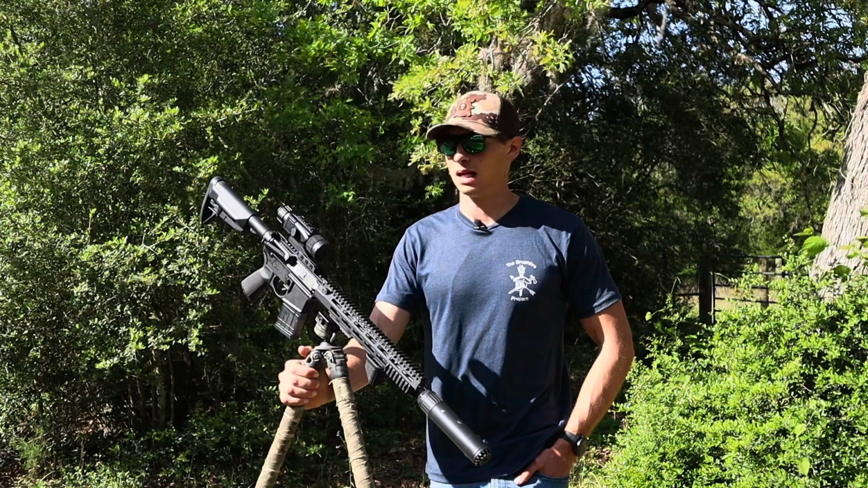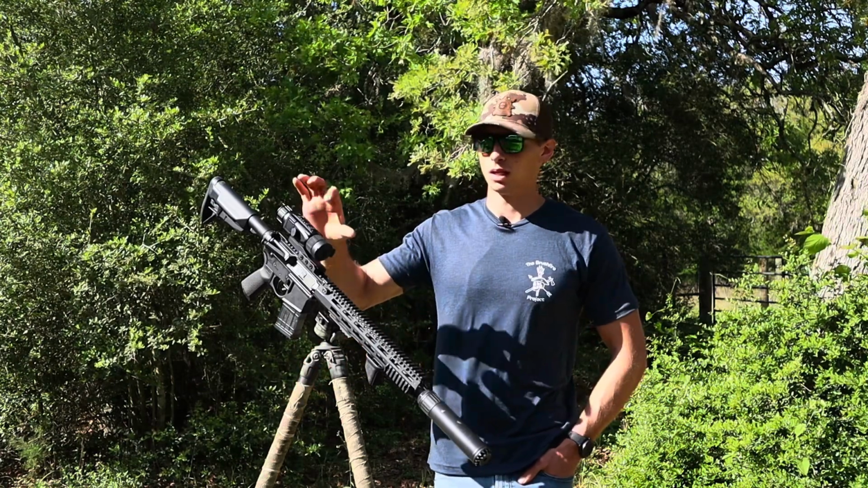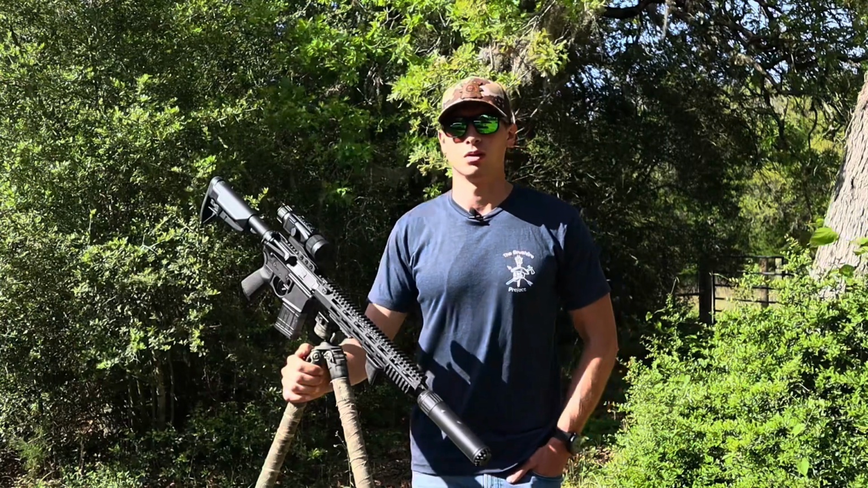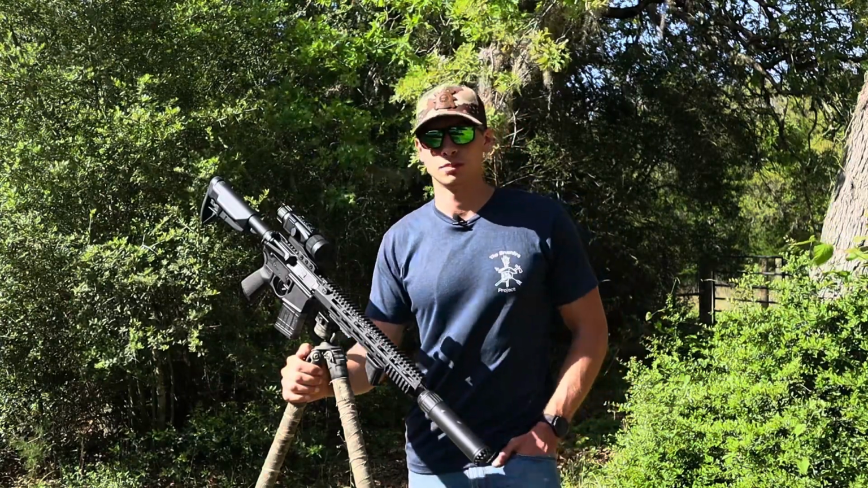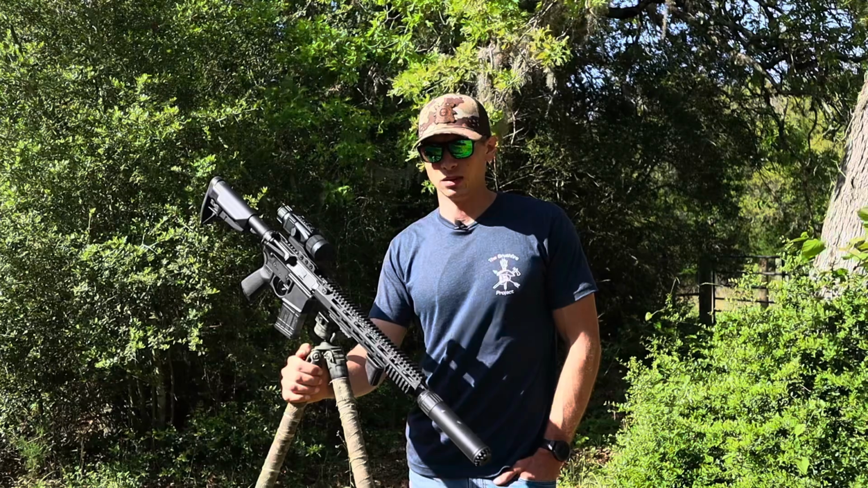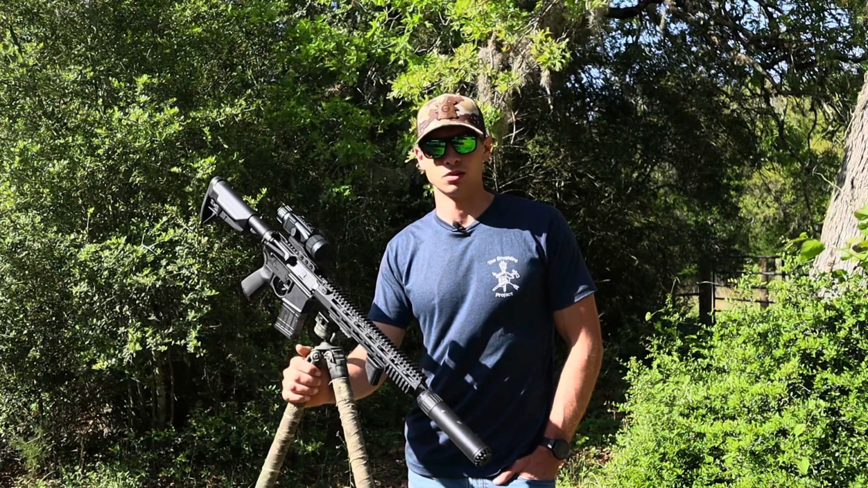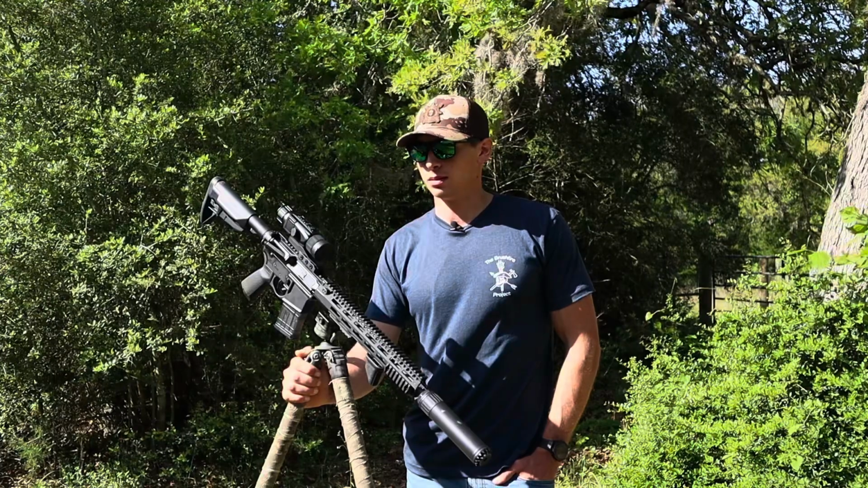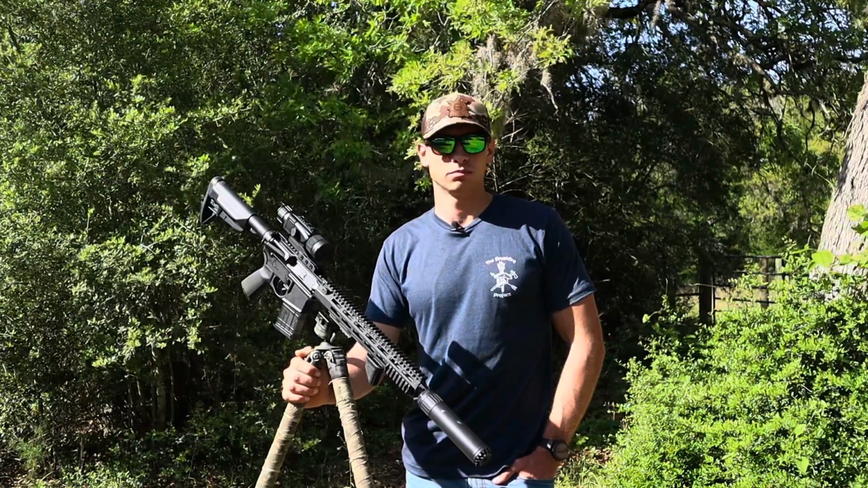It also has a standby mode, so if you just click the power button one time when it's powered on, it goes into standby mode and you're saving your battery. It turns off that screen, and you can extend your battery life by using that. So some pretty cool features there, and now we'll get into some of the stuff that maybe they could have done better.